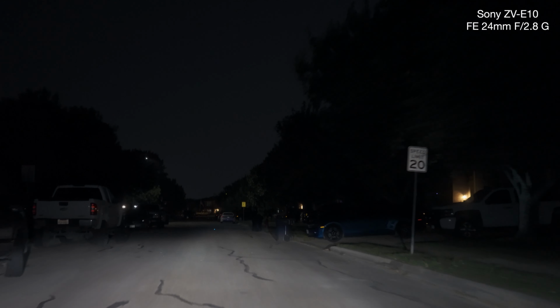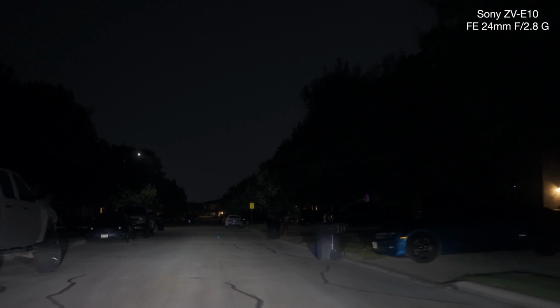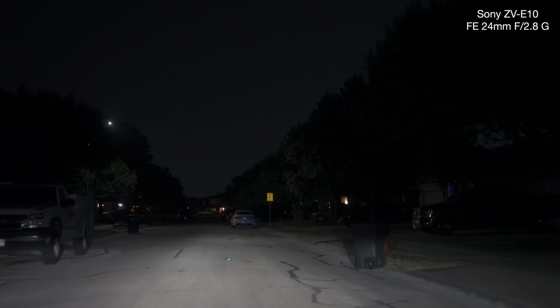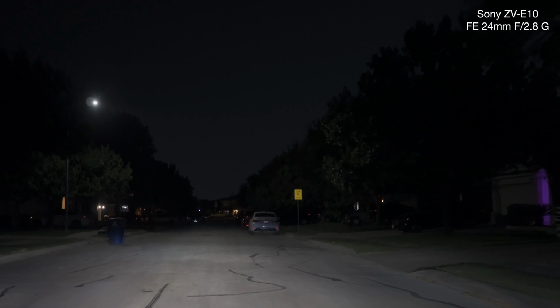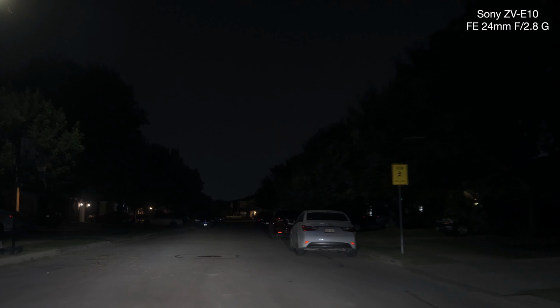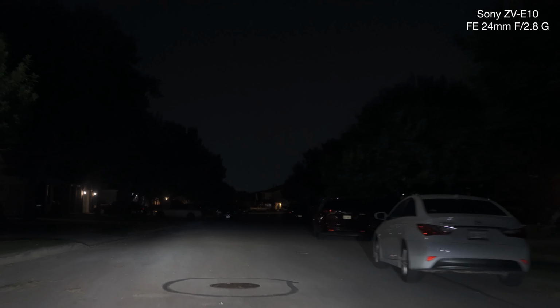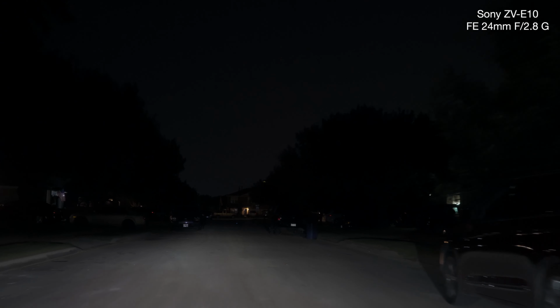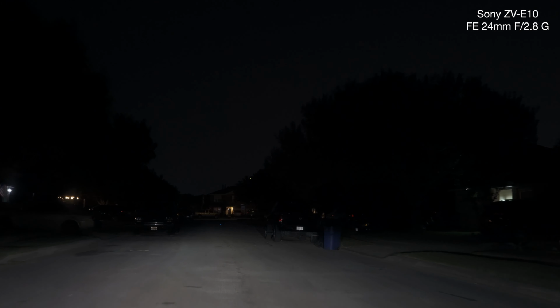So, let's try the different ISOs, okay? Because I think that's the secret. So I'm going to go to 1250. See, that looks like what I'm looking at right now. 1000, 800. It's more subdued.